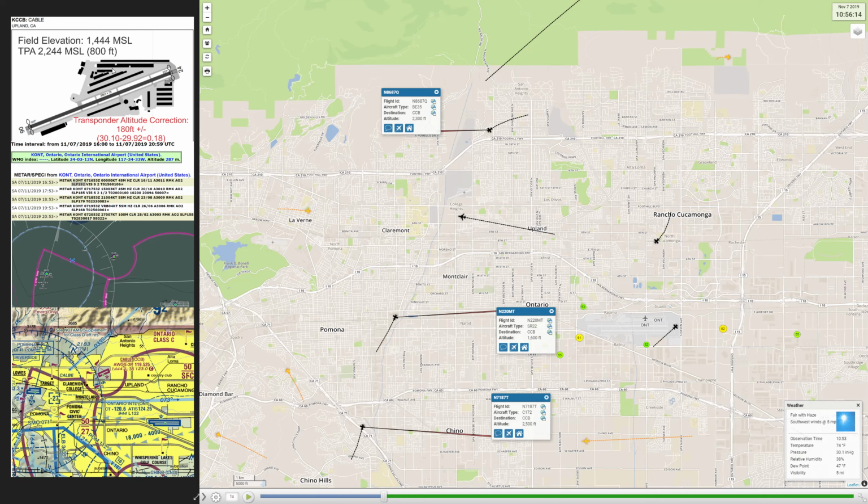So just a few things to go over prior to playing this out in real time. Field elevation is approximately 1,450 feet MSL. The traffic pattern altitude should be about 2,250, which is 800 feet above the ground. Current METAR at Ontario, which is very close, less than about 4 miles away.